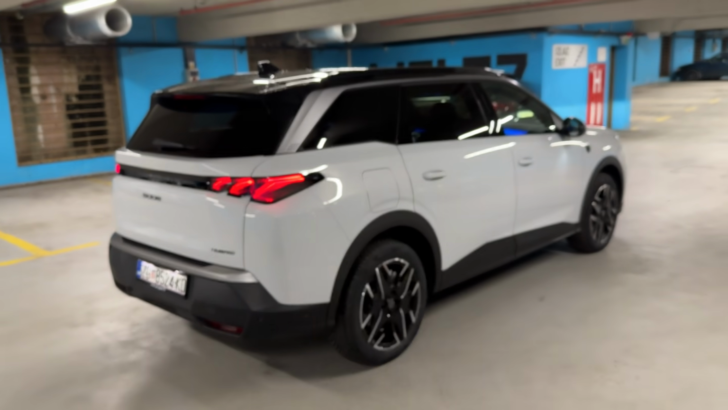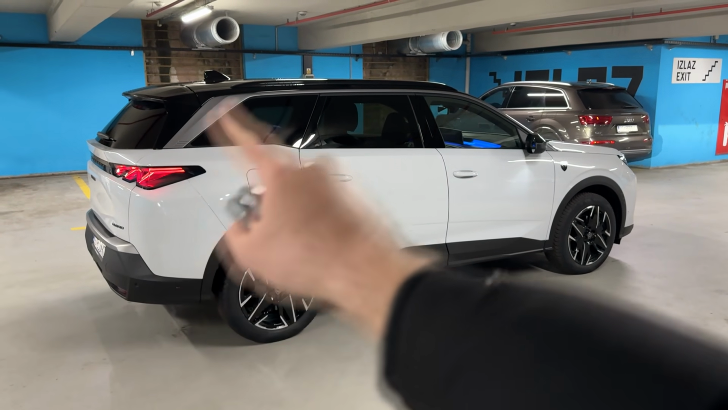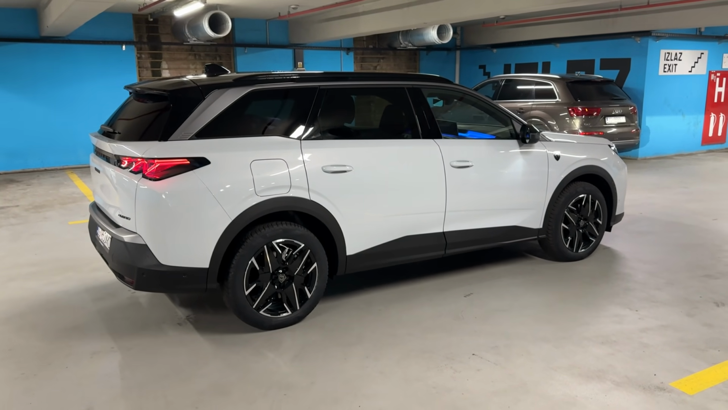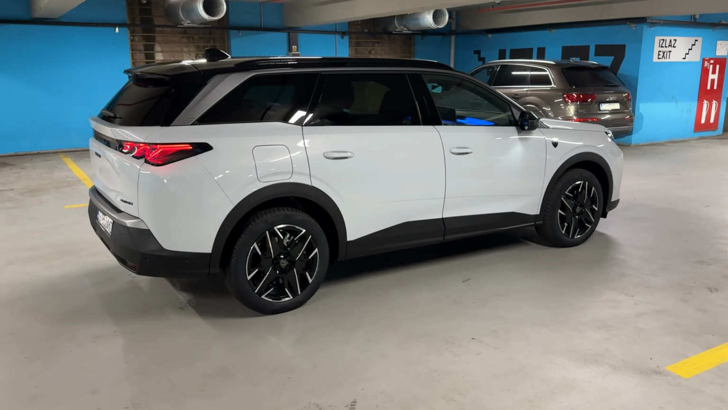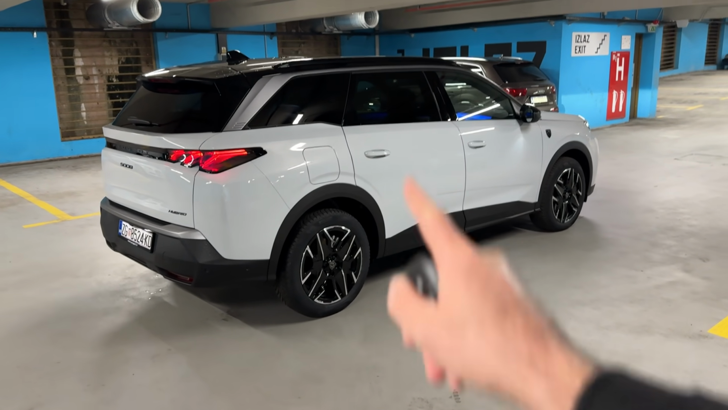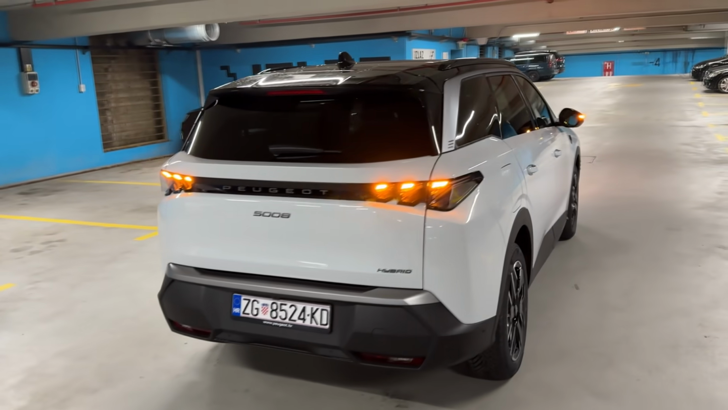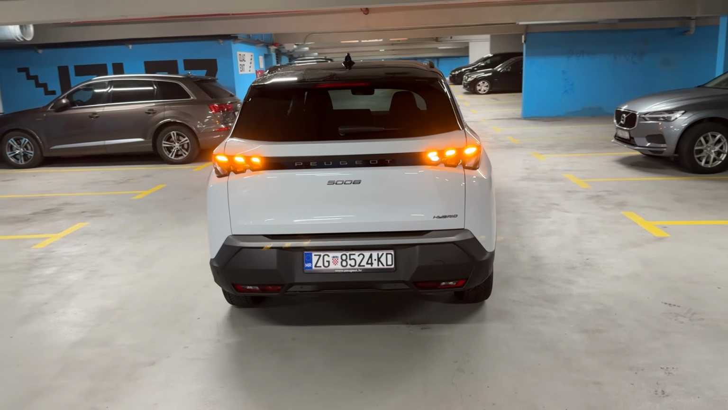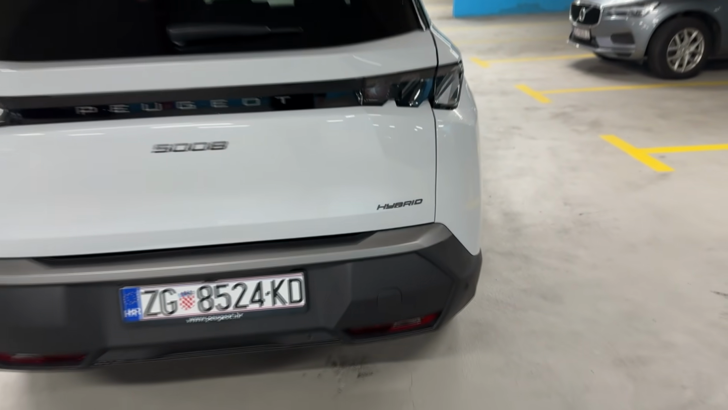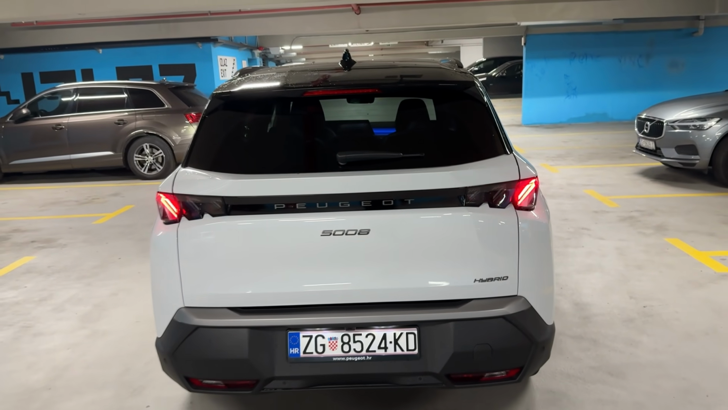And you see very pronounced C-pillar. And this is where there's a big difference compared to the 3008, of course. The car sits on the STLA medium platform. It's available as a 5-seater or as a 7-seater, and here we have the 7-seater. As you can see by the lettering in here, this is the hybrid, so the 48-volt hybrid.